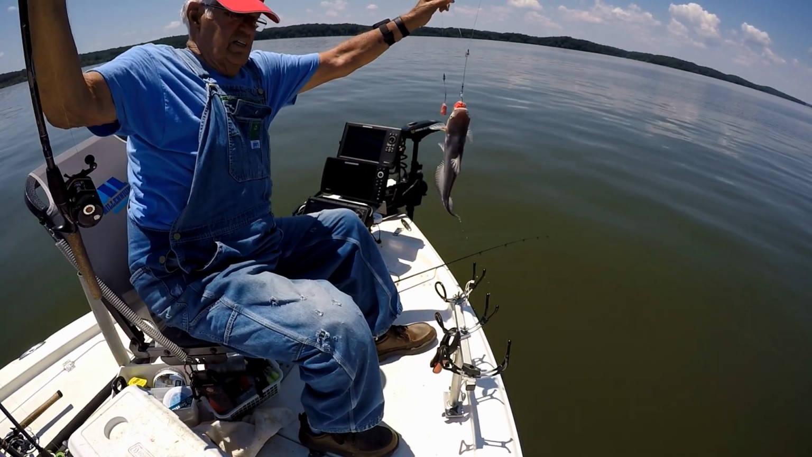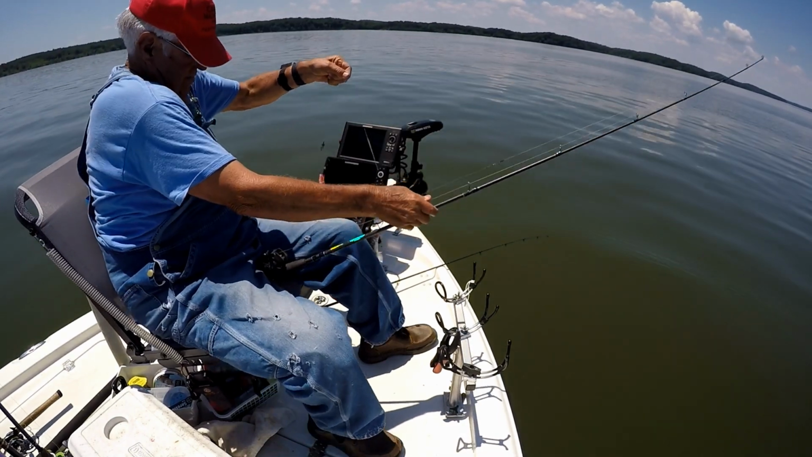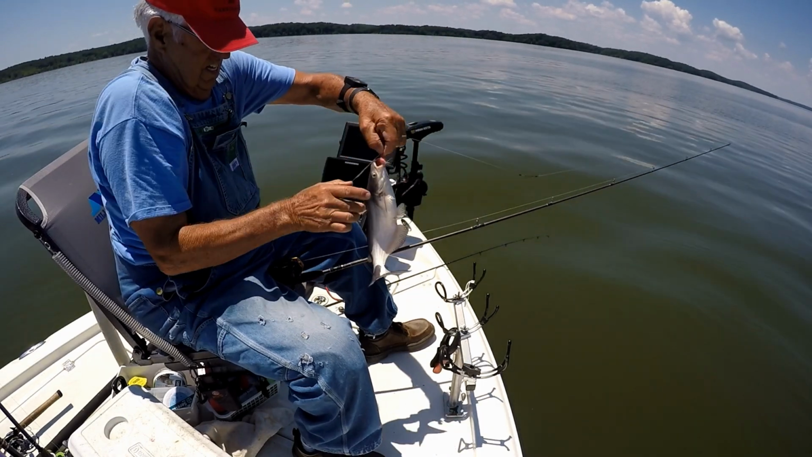Sometimes when you get at them good, with that double hook rig, yes, you'll catch two at a time. Done that lots of times, but you've got to be stacked in there pretty good to do that.